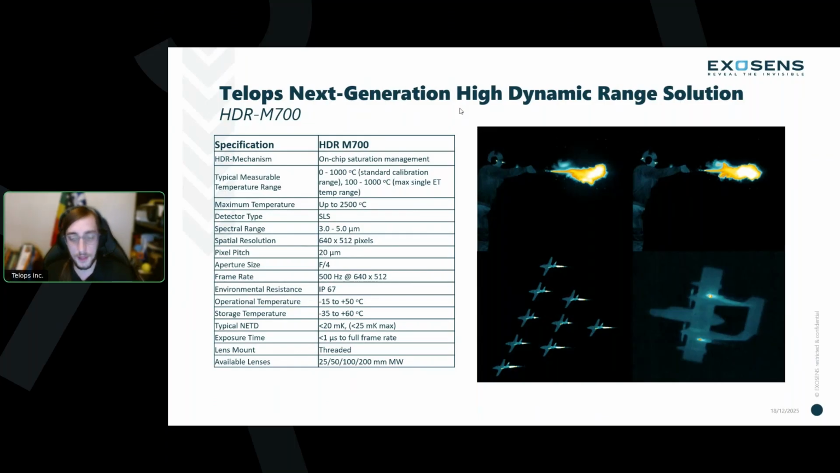So a quick specifications table before we get into some of the operational management considerations for this unique system, and then into some data. So key specs for the HDR is its strained layer superlattice SLS detector with 3 to 5 micron spectral range. It is a VGA detector, so 640 by 512 pixels with 20 micron pixel pitch, and it can image up to 500 hertz at that full frame at 640 by 512.